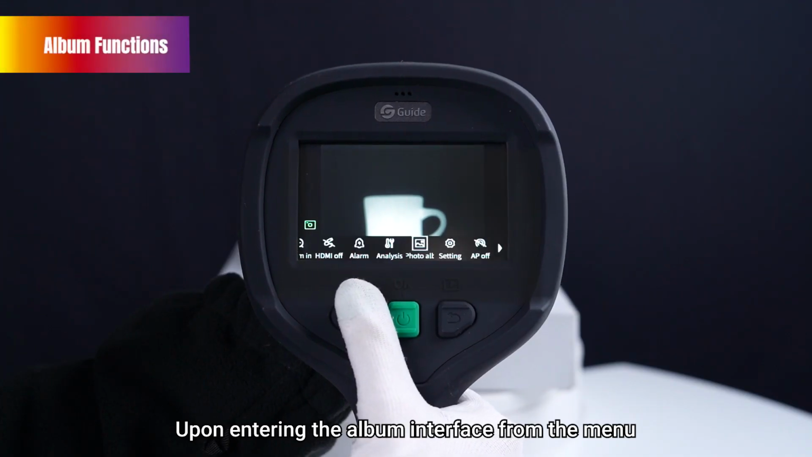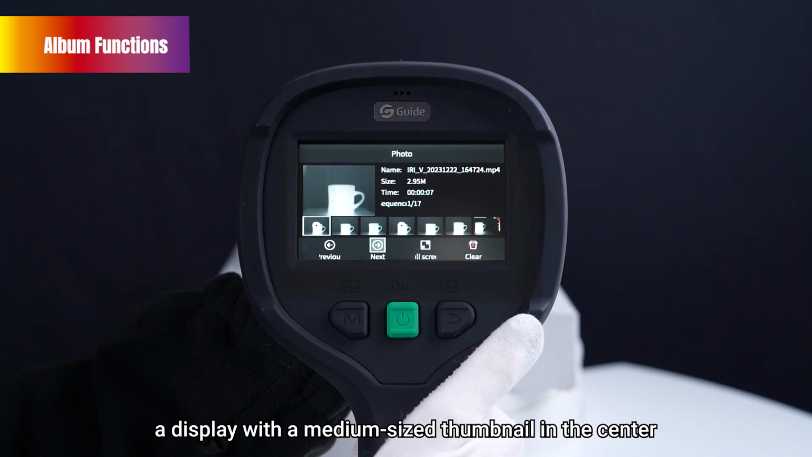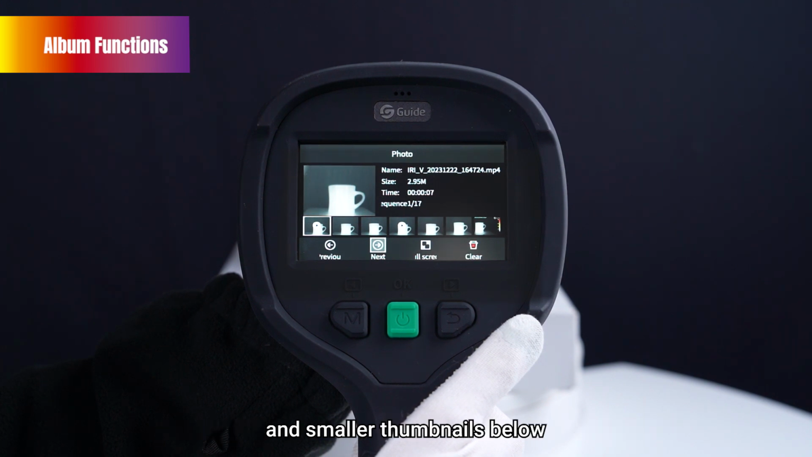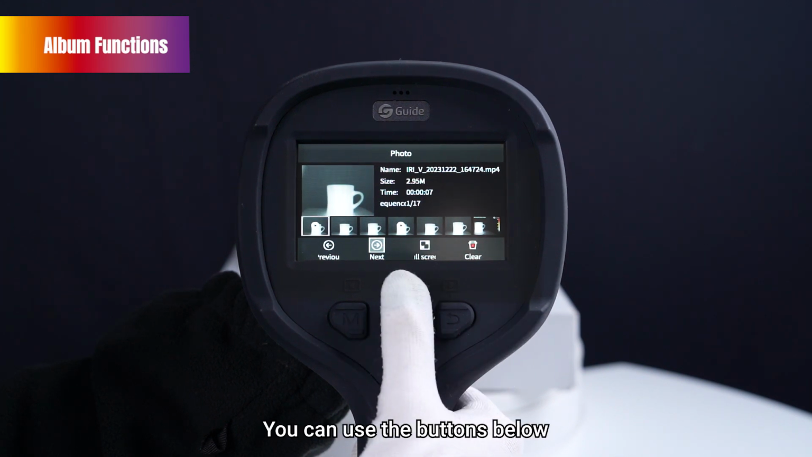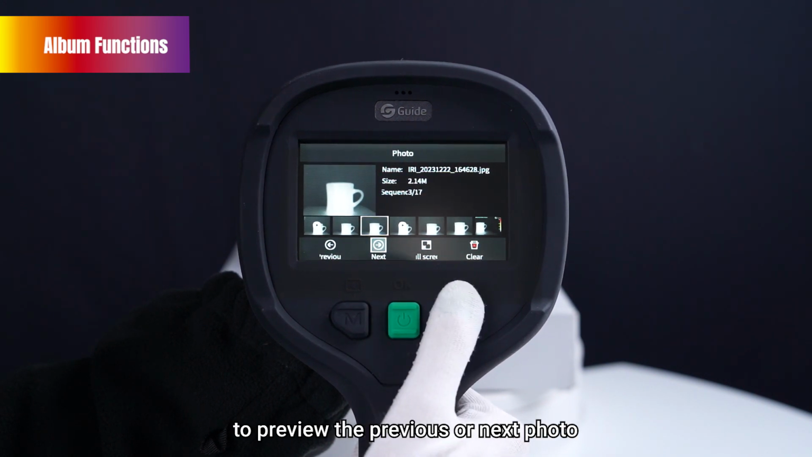Upon entering the album interface from the menu, you will see a display with a medium-sized thumbnail in the center and smaller thumbnails below. On the right side, the photo's name, memory size, shooting time, and sequence will be displayed. You can use the buttons below to preview the previous or next photo.